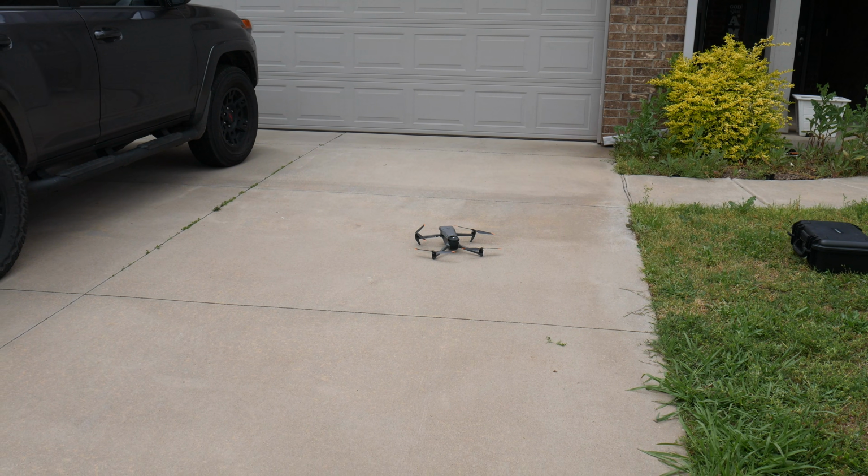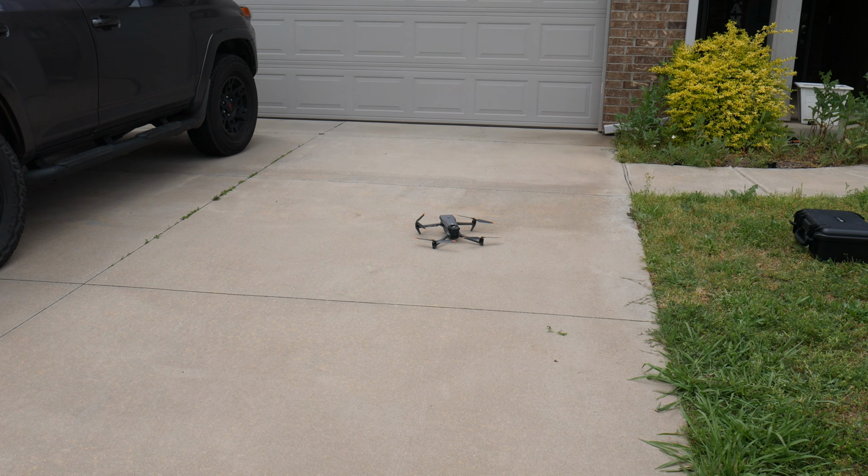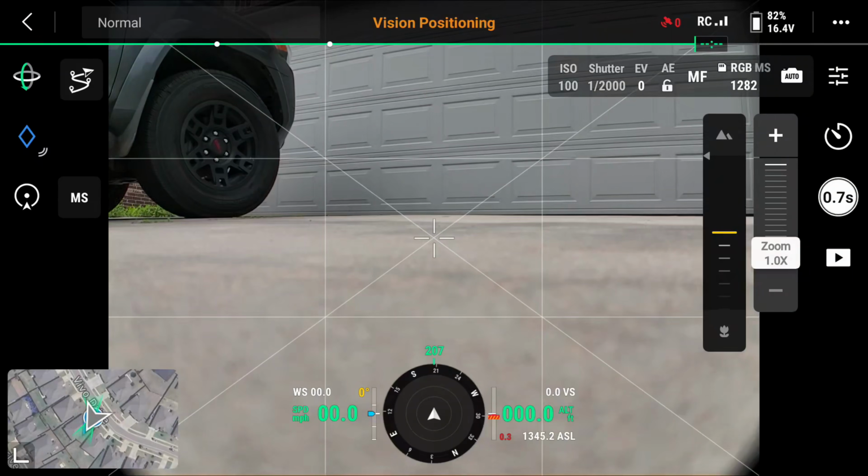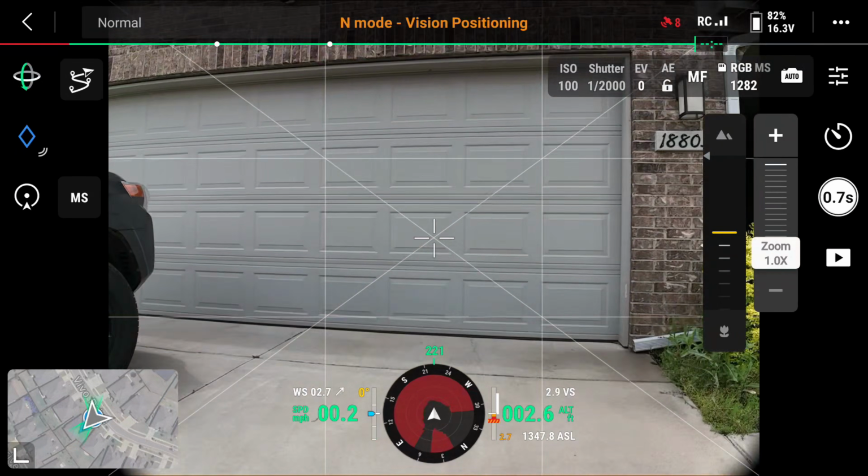So let's go ahead and get it in the air. Let me go ahead and switch this over so I can record it. There we are. All right, we are in the air.